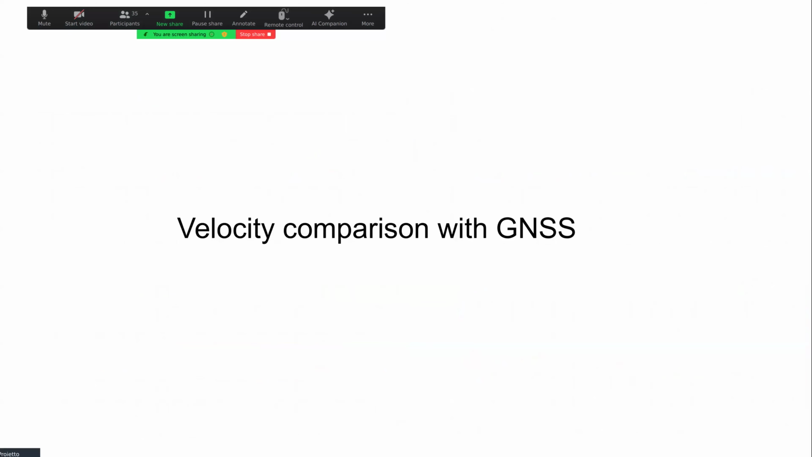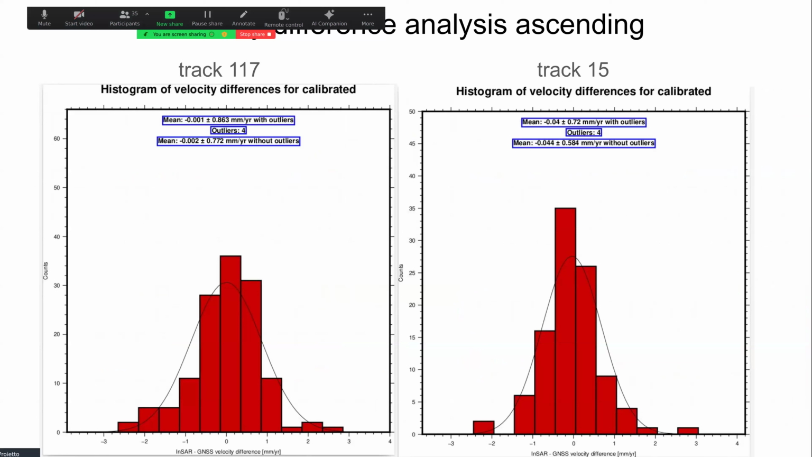Here we'll pass to the velocity comparison with GNSS. Here I show the velocity difference analysis on the Hossein dataset. This is the histogram of the velocity differences, and here I calculate the mean and standard deviation with and without the outliers. What can be said is that the mean of the differences is 0.20. That's a very good result. And also the standard deviation, at least looking at the lecture tool, is in line.